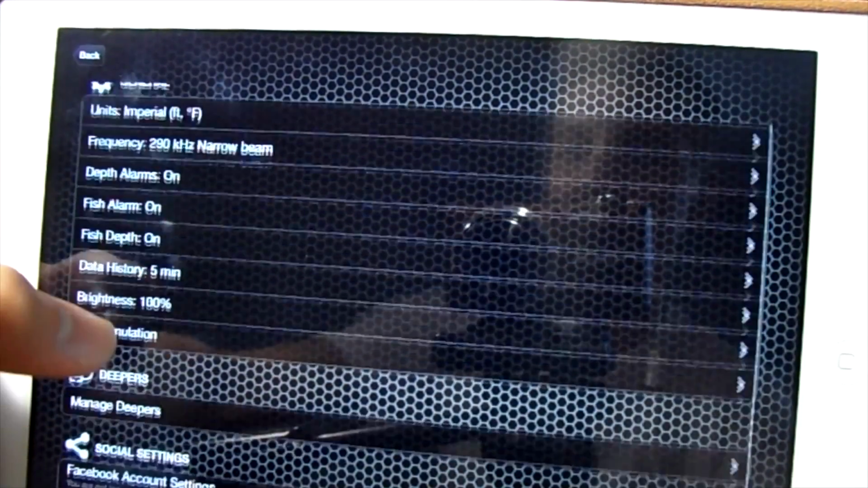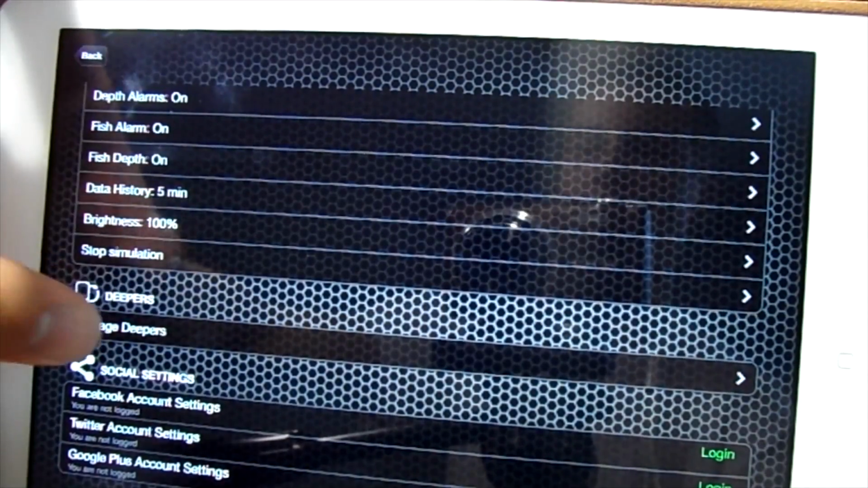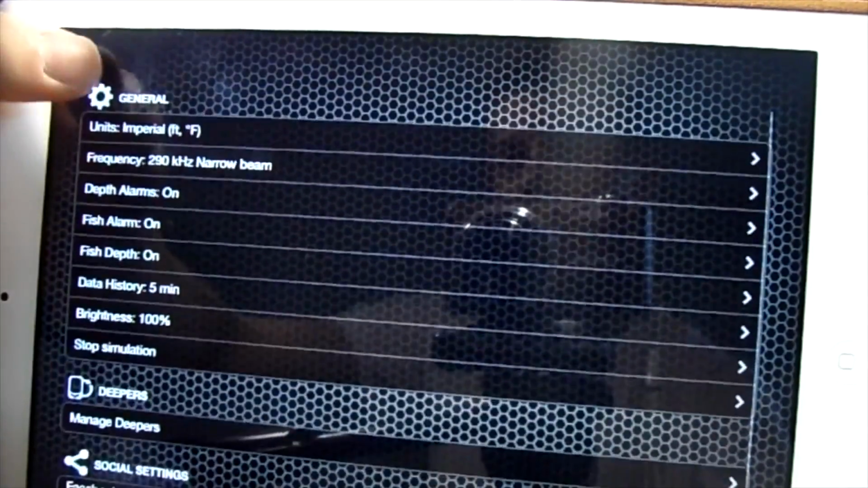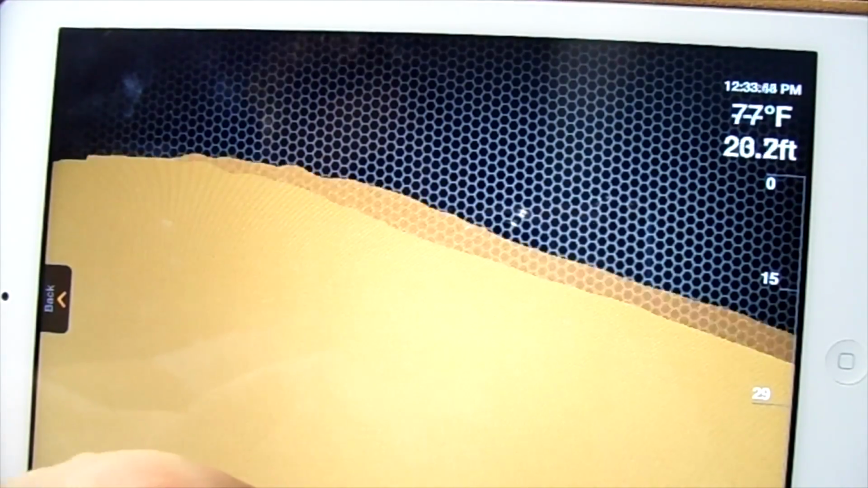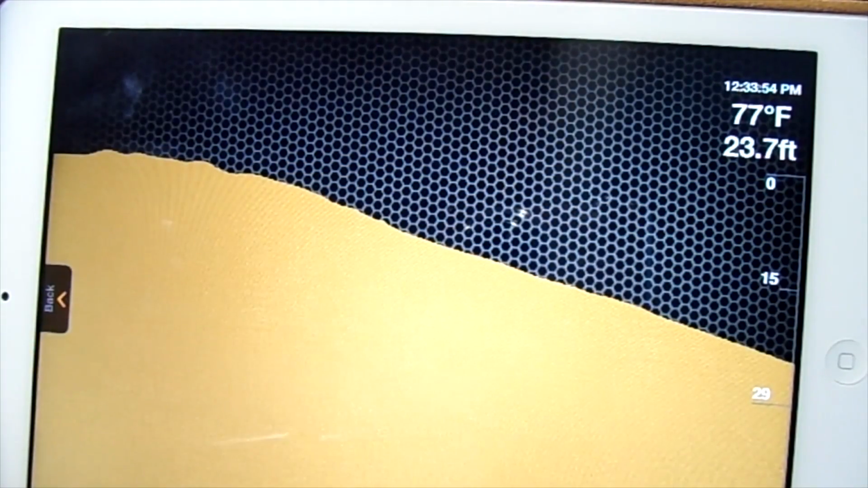Of course, you've got depth alarms, the fish alarm, so it'll beep when it sees a fish. You can check your history, right? So that's pretty awesome. You can do lots of stuff here, manage all that kind of stuff. We're going to go over here. So if you want to check the history, you can just buzz right back like that and look back on where you have gone. So yeah, my first impressions are that it's been thought out very well.